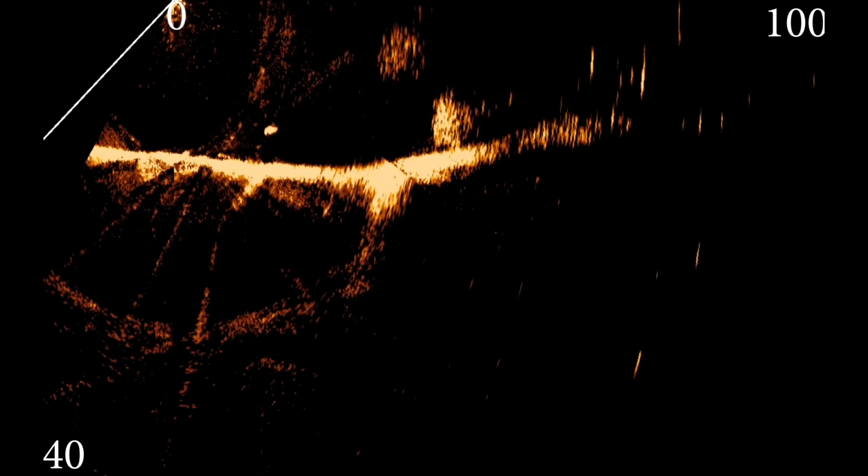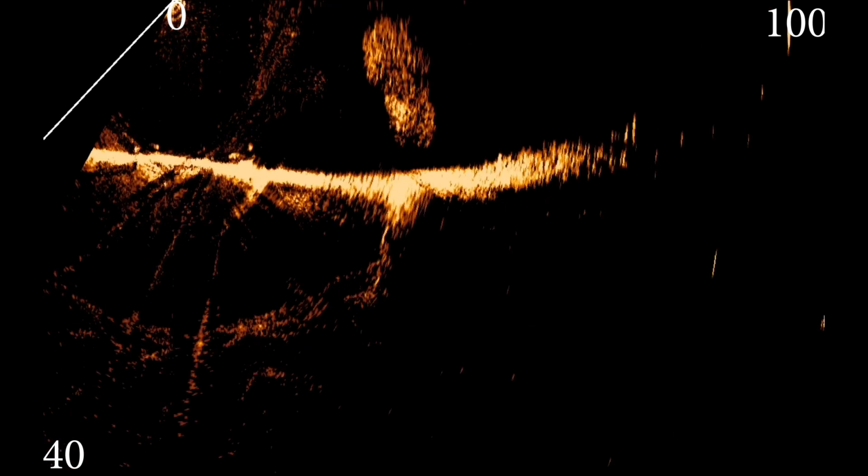I had a couple gar bites on this day because it would be real heavy and then nothing. And I know that's a gar. All right, let's go on to my next day. It's just massive schools. I can't get over how massive some of these big bait balls are.